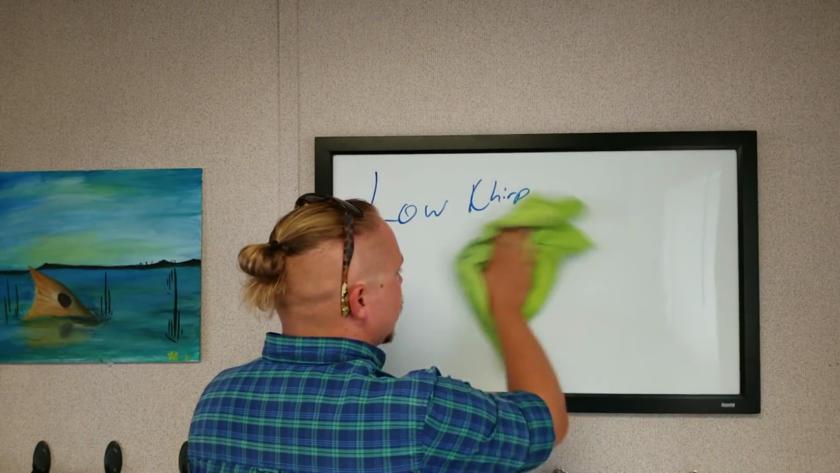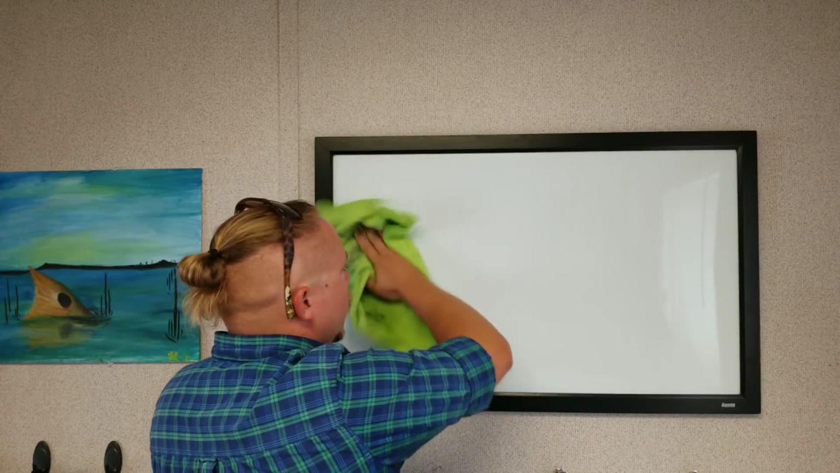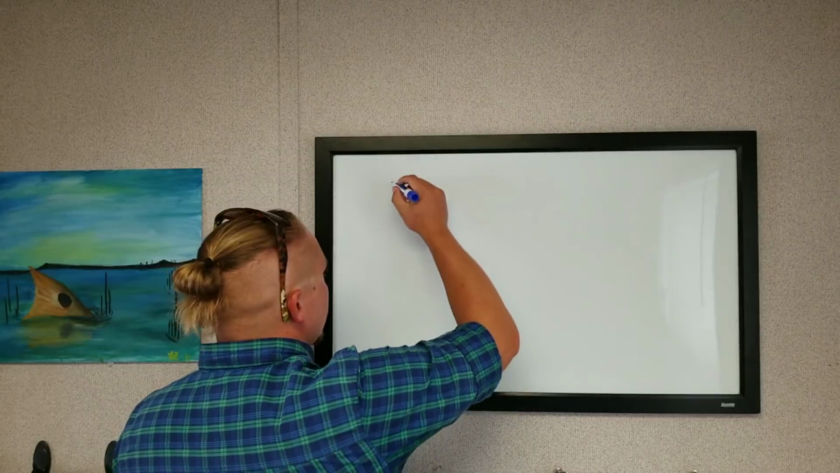So a lot of times if we set these up in boats that are going to be fishing really far offshore, they're actually going to have two traditional chirp transducers. One's going to be a medium and one's going to be low, and they work together. All right, next.